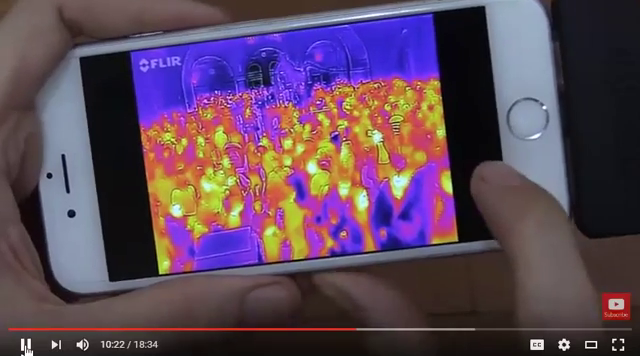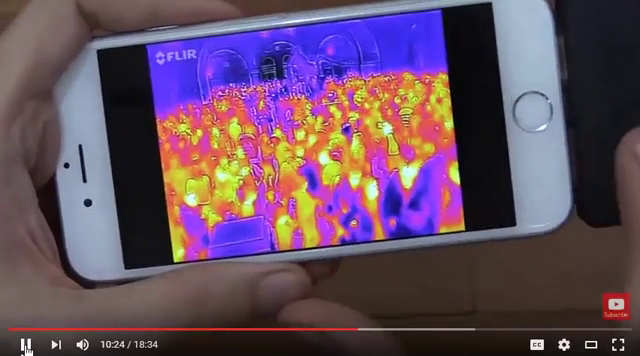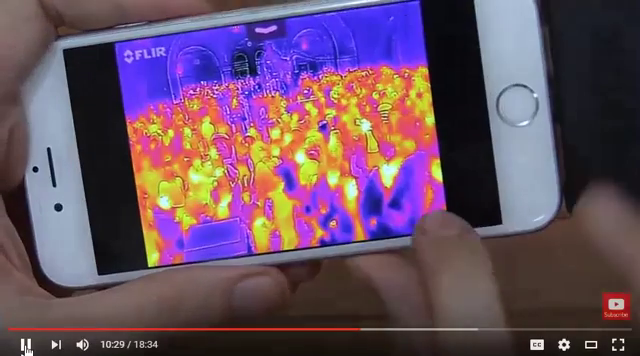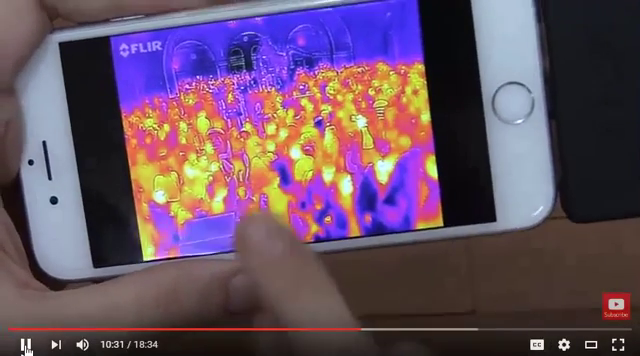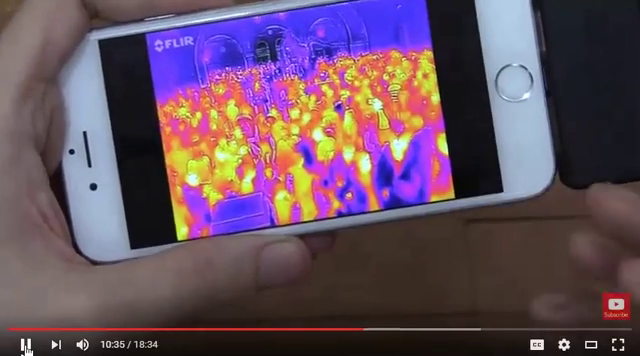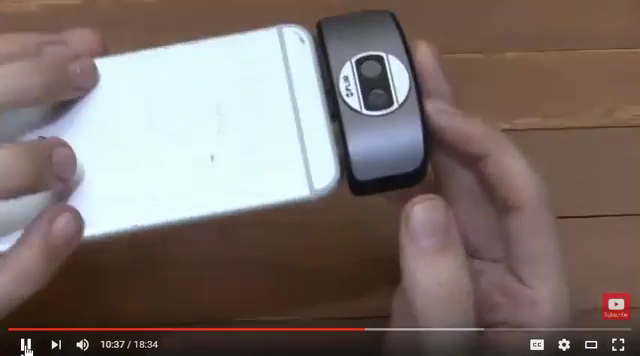This picture was taken in the Natural History Museum, and the reason why I took it is because it shows you just how big an area you can cover. I mean, there must have been hundreds of people in this picture, and yet we've got details on every single one of them. Well, it kind of fades a bit as you get further away, but it's just really impressive how much detail it can get in, and it's all through this.